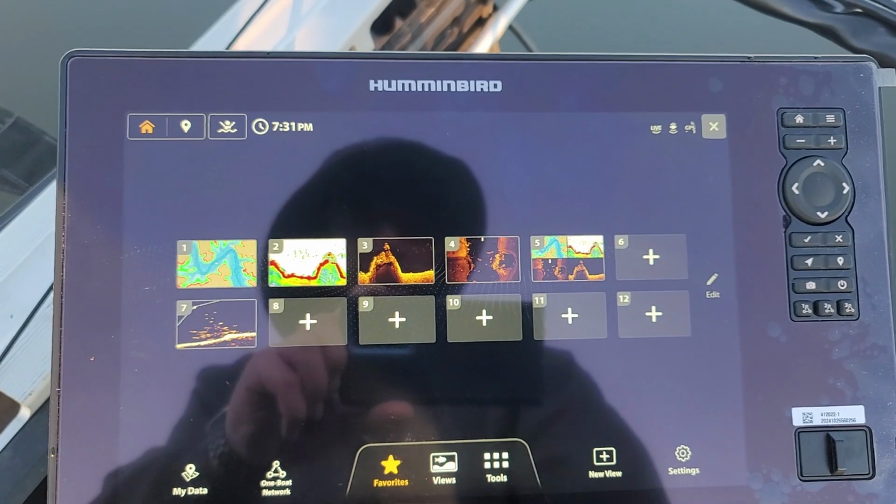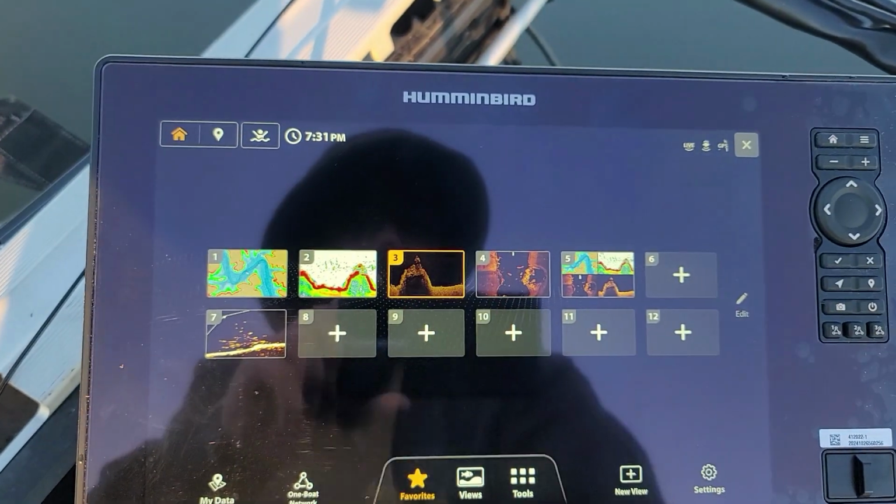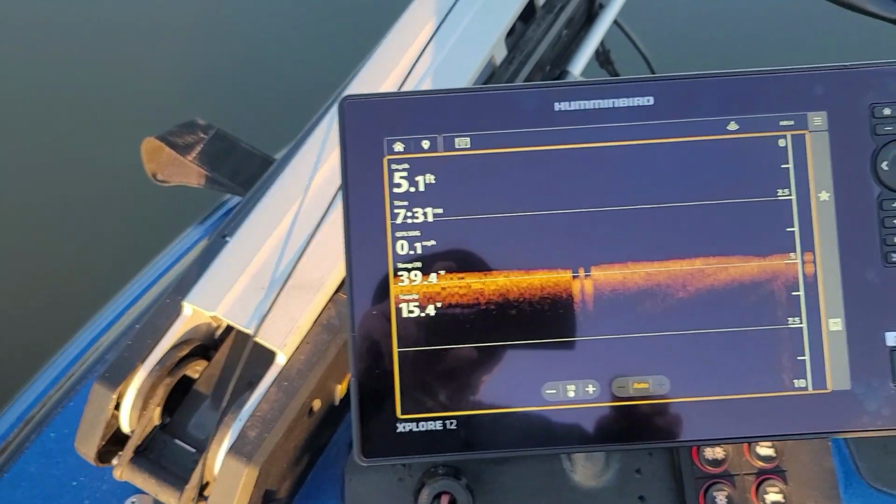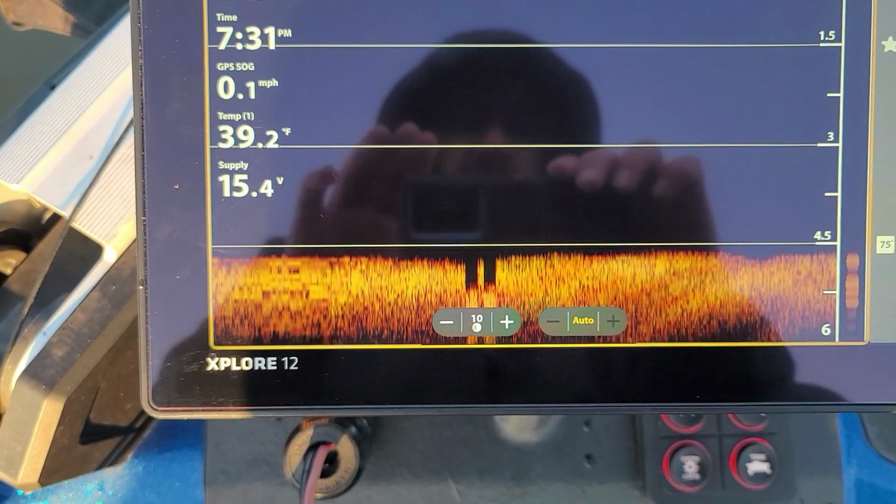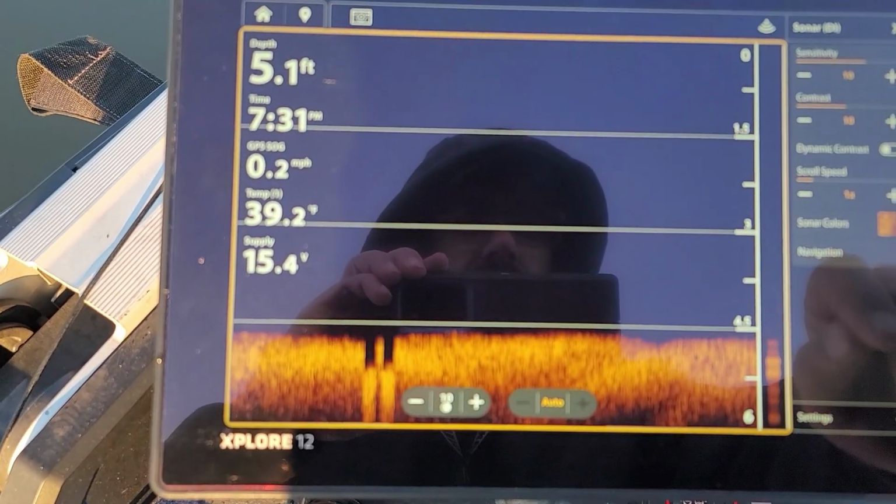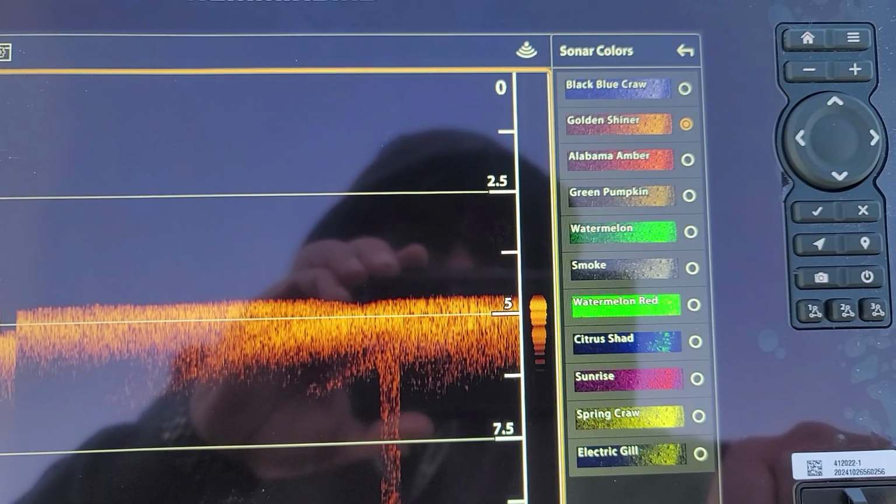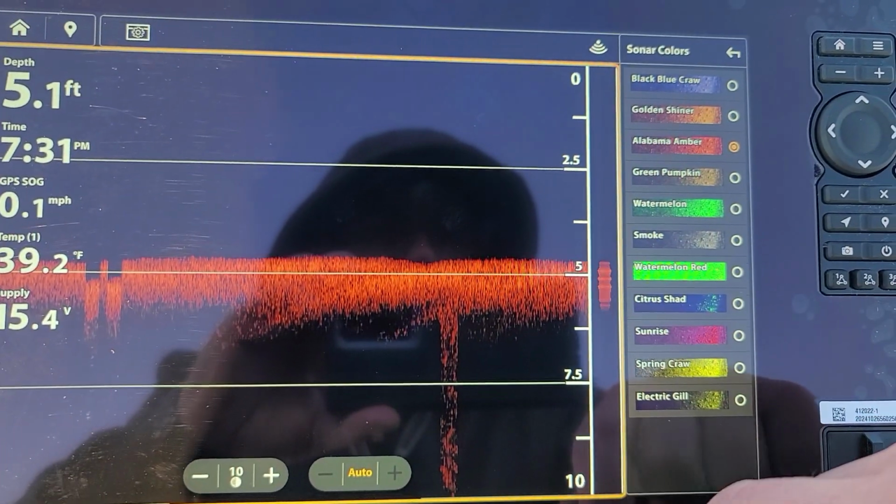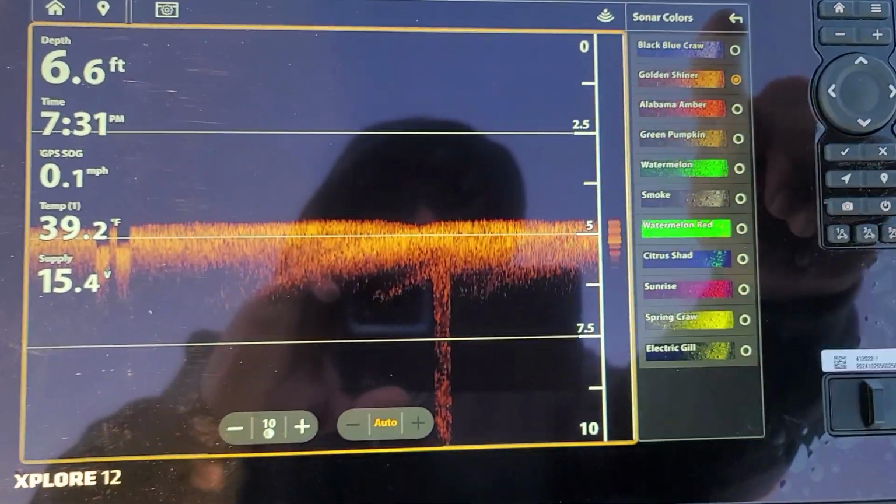Let's try. Yeah, I guess we can mess around. Or let's try down imaging. Yep, there you go. There's the down imaging. Looks pretty normal. Let's see here. Go here. I know they have a ton of new sonar colors, yeah. So you have all those new sonar colors. Let's see what amber looks like. Huh. Golden shiner. I think a lot of people use that one already.